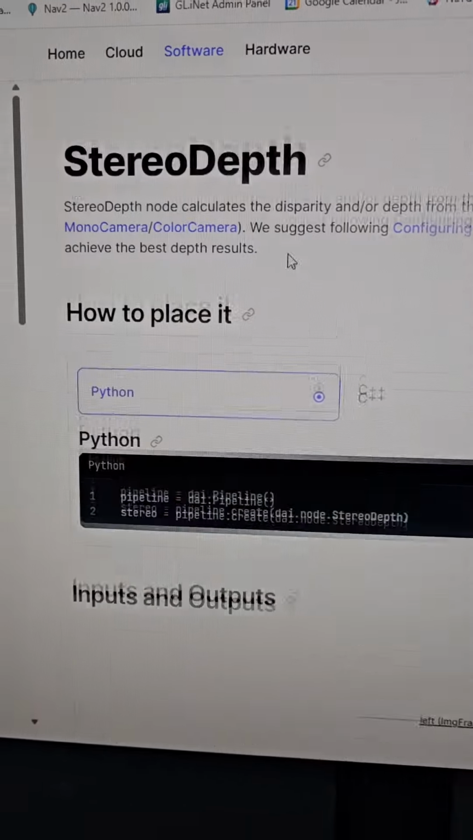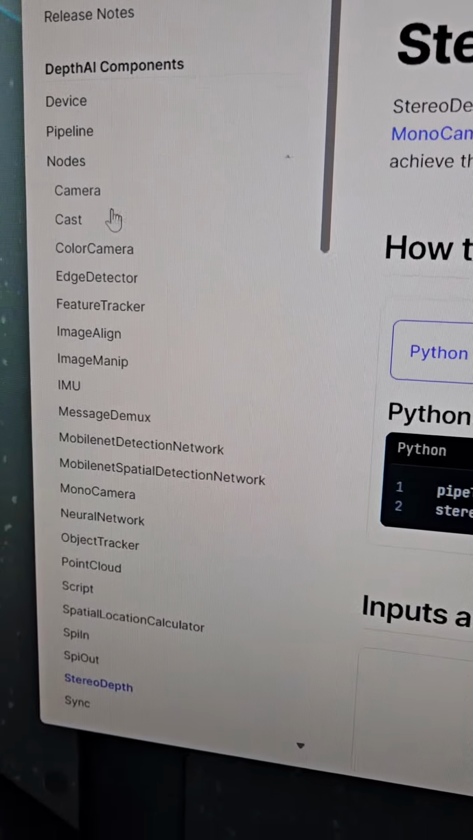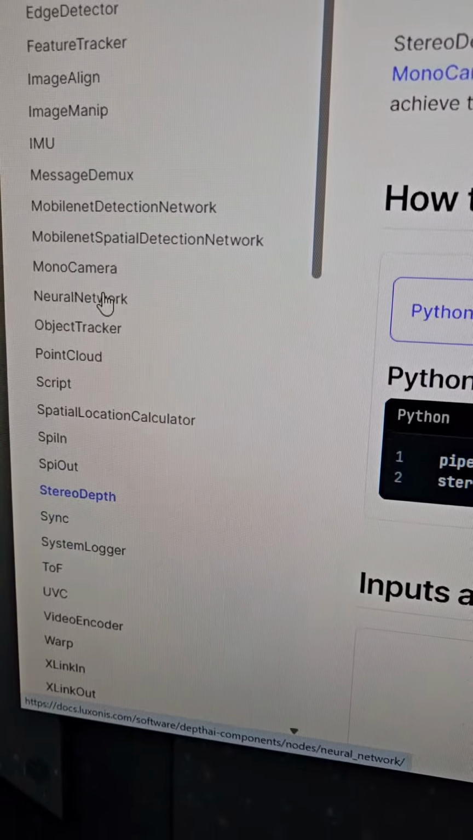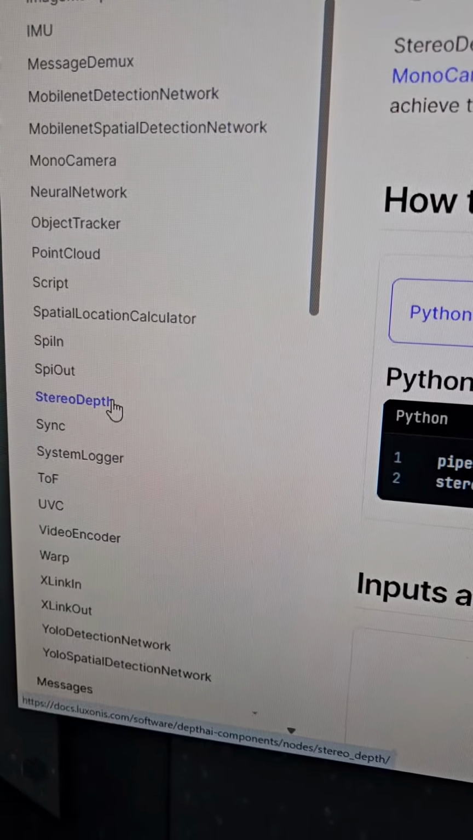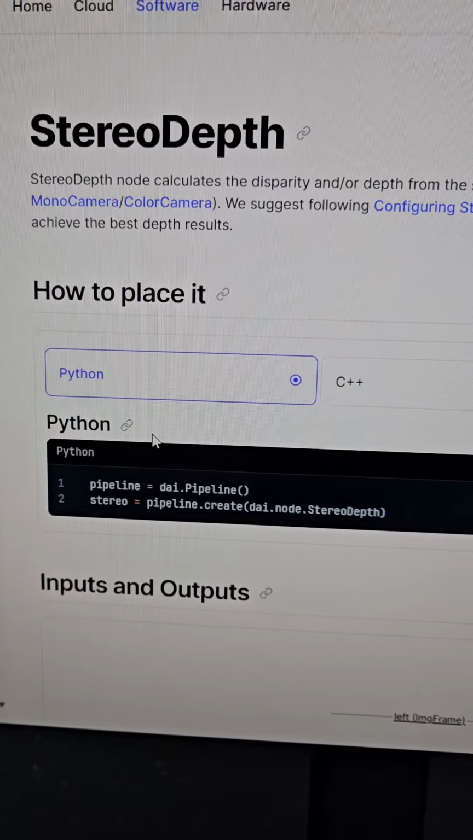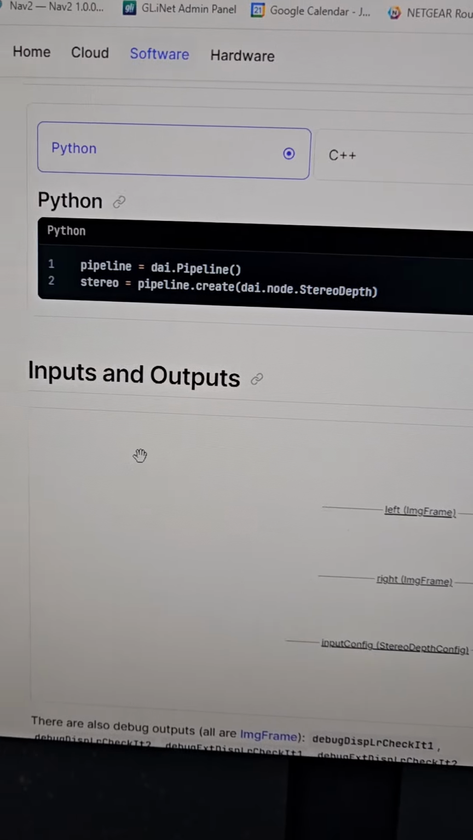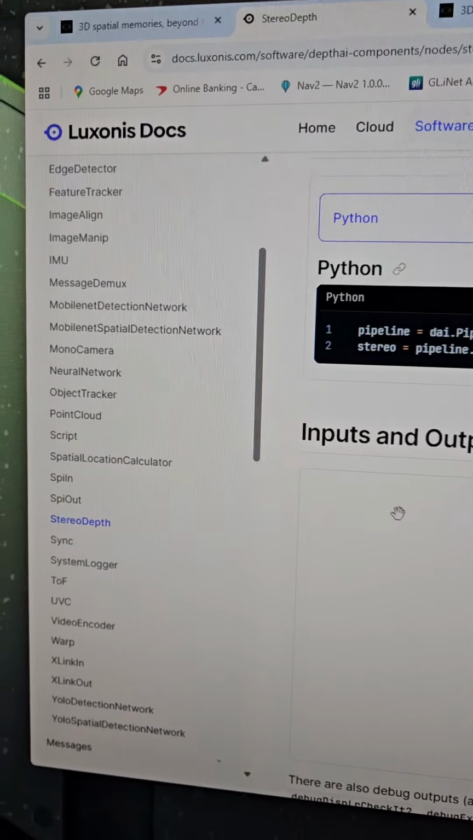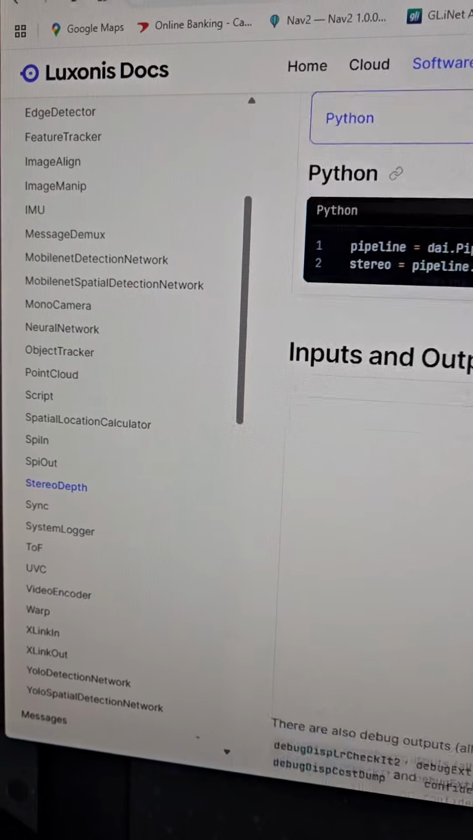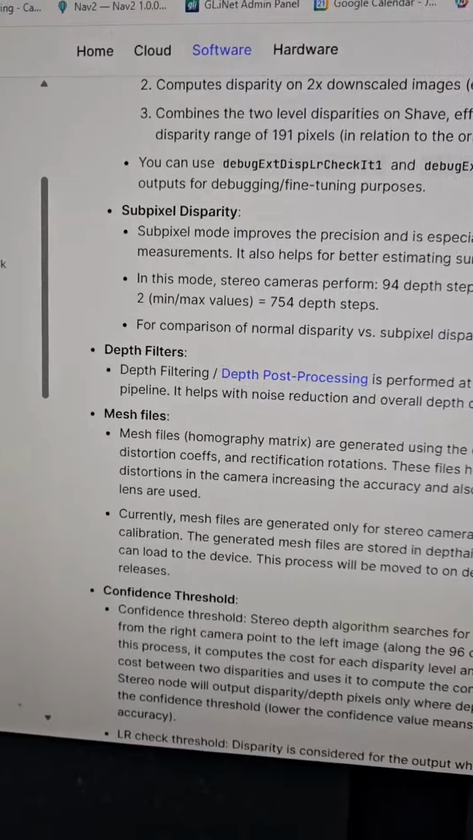And there's instructions on how to do that on the Luxonis docs, DepthAI components and software. My code is on GitHub, and I'll share that below this video. But it still needs some work because of the holes and other defects that are in the depth map. But it does a reasonable job for several hours of work.